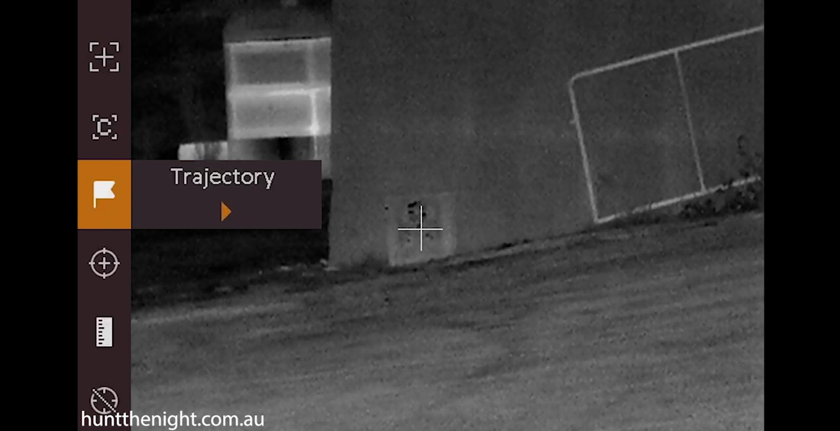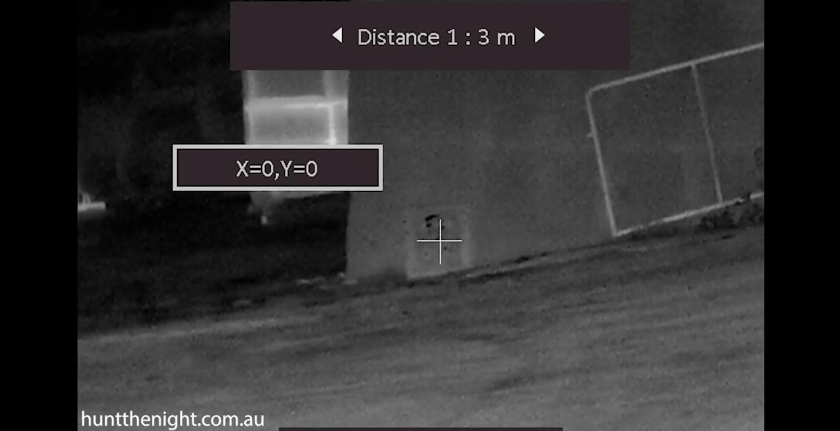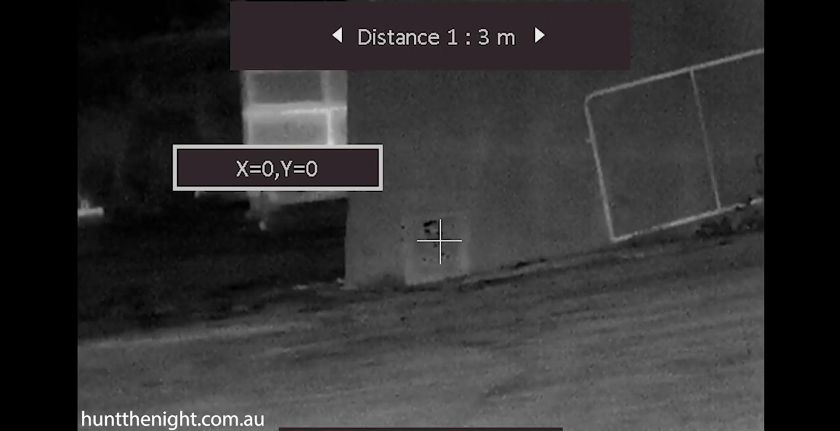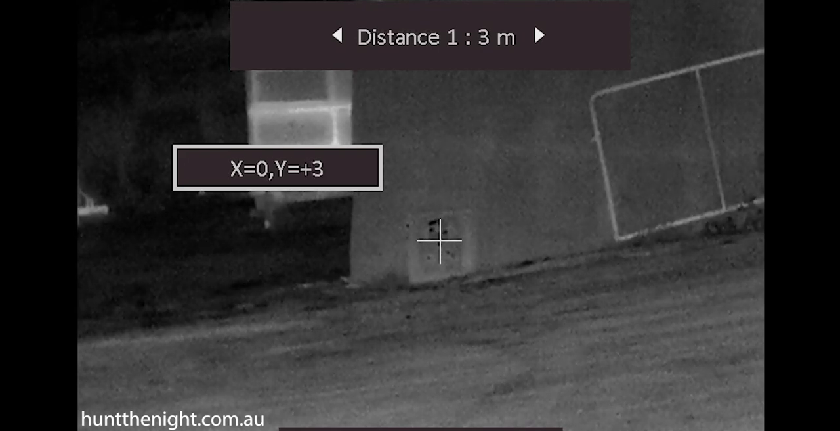Now, what you don't see in here when I do this is the second reticle. For some reason, it doesn't record. So we open up this trajectory screen and we're going to put the reticle on our point of aim. And when we get that set, I'm doing this from a tripod and it's a little bit jerky. When we get it set, we can now move the second reticle, and you would actually see it. You can't see it now because it's just not recording through the app.